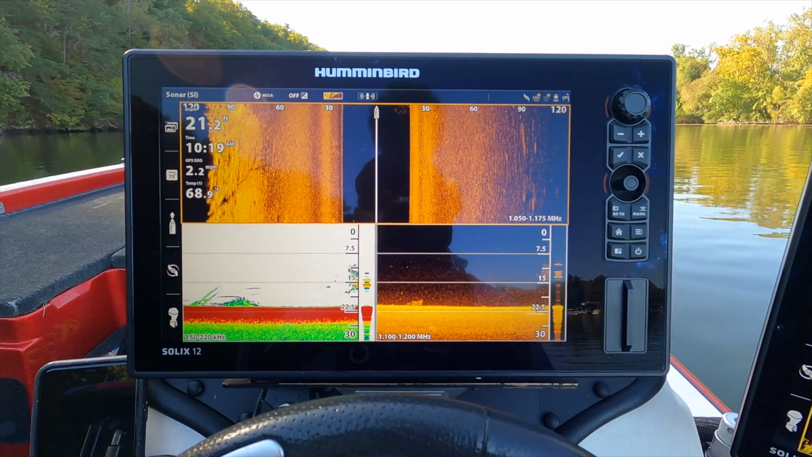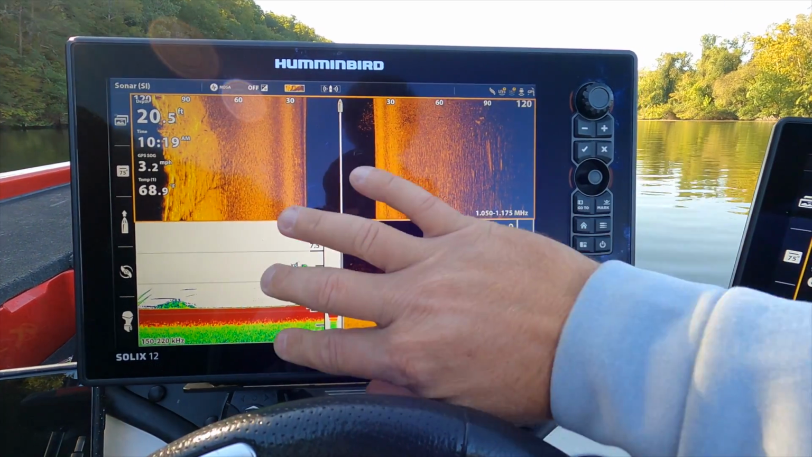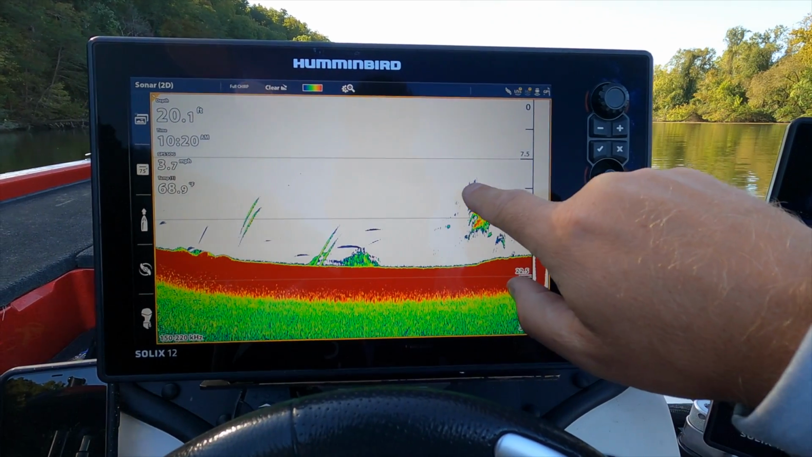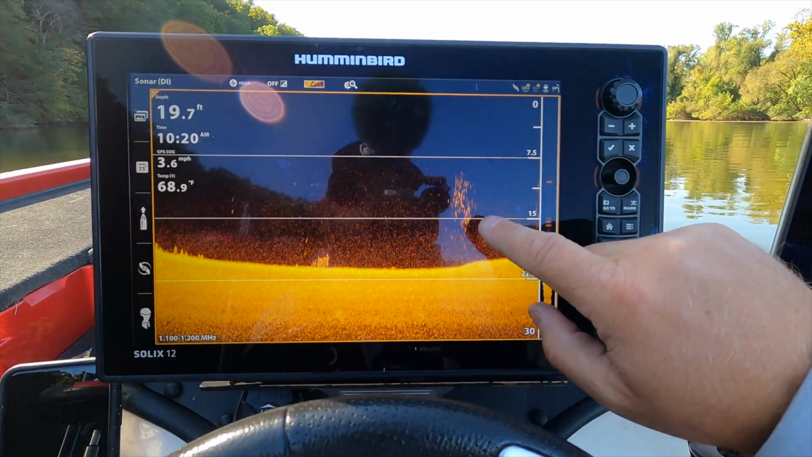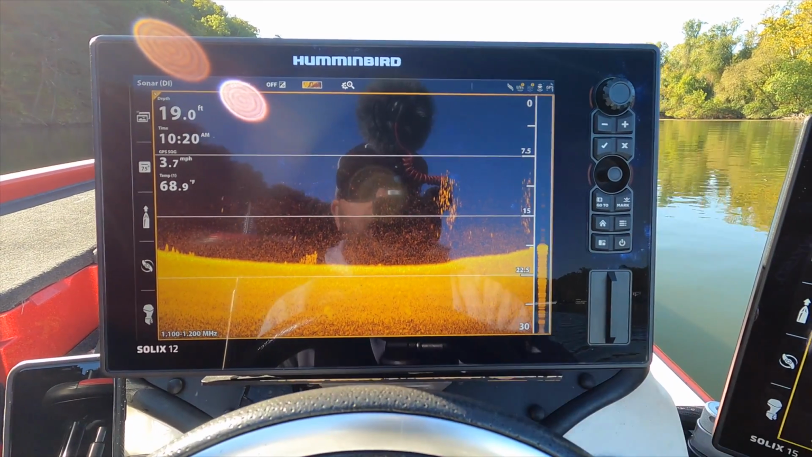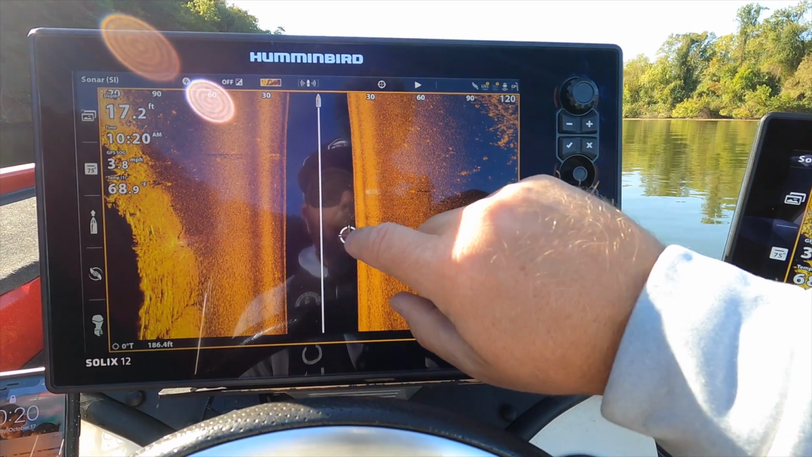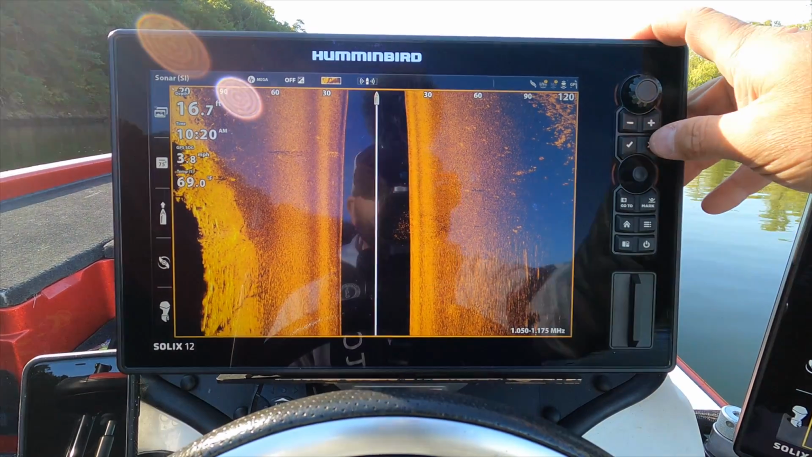We'll give them a little bit of time, and then I'll show you what these fish look like on the side imaging. So I went ahead and switched my side imaging over to my Solix 12. So down here, let's look at 2D. Again, we're going to try and stay out of these guys' way, but you can see here is a big school of fish. A little bit smaller fish down below. Here's what they look like on down imaging. Right there. See that? Another school. And then side imaging, you can see them below the boat and off to the right side of the boat.